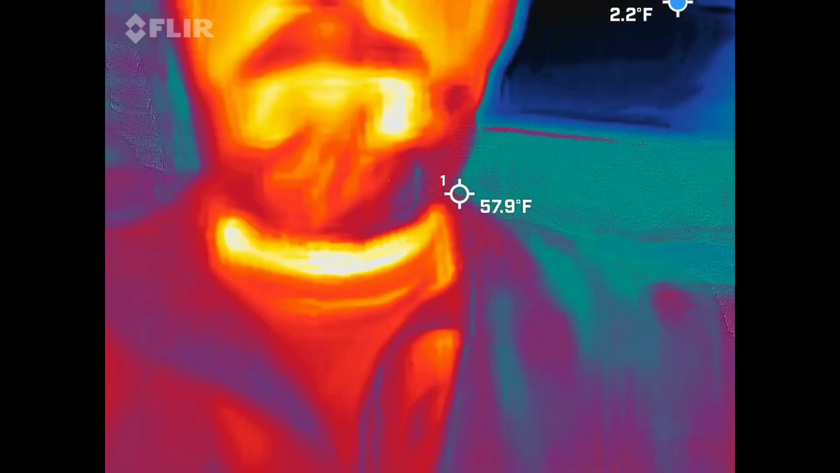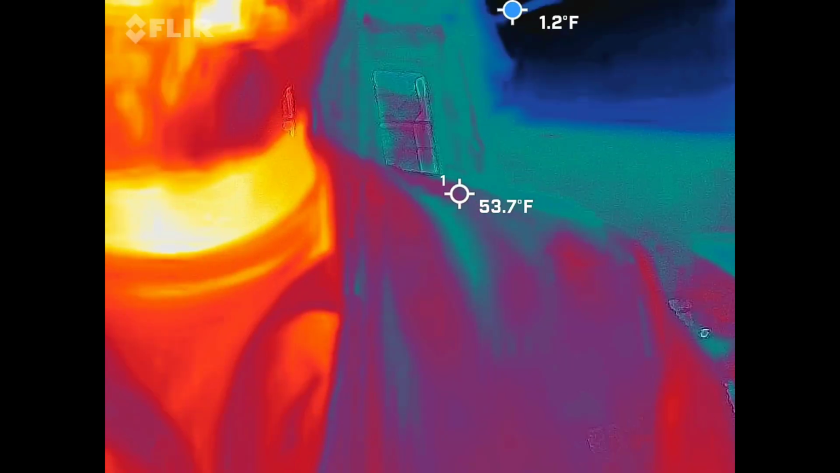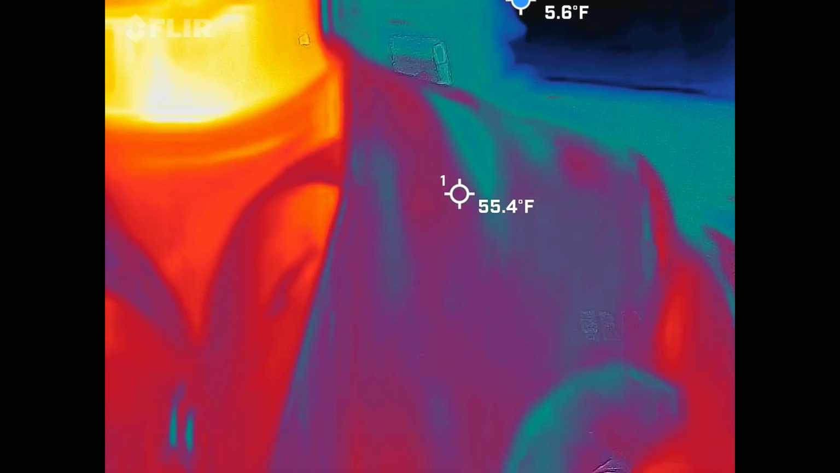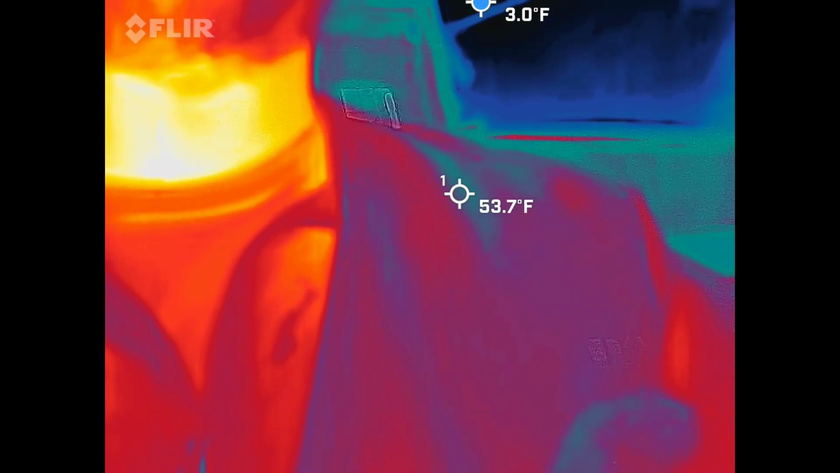Do a quick demo so you guys know what you're looking at. You should be able to see me, red, orange, and yellow guy. Obviously, my beard is much cooler than my skin, so that should make sense. But what do you think we're looking for in here? Probably brighter lights, maybe whiteness.